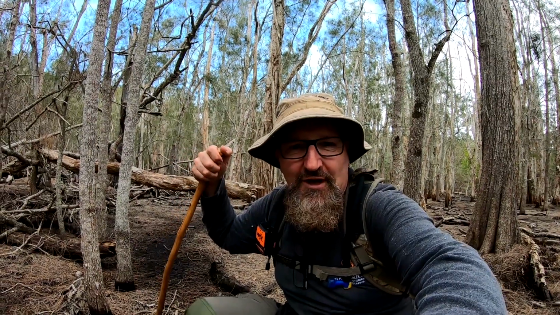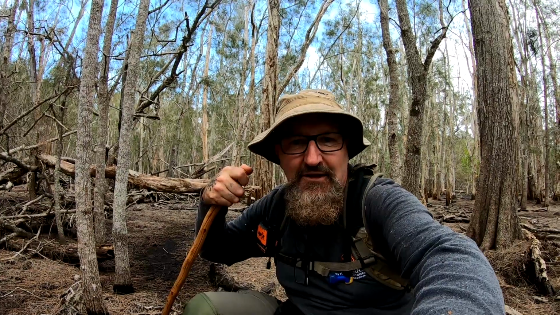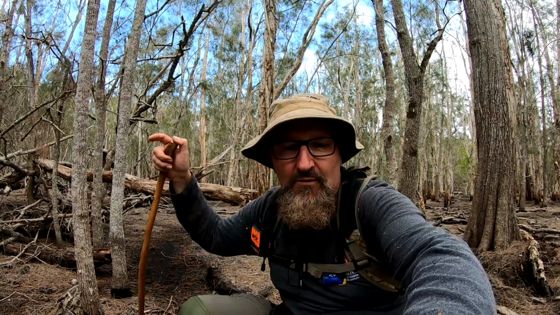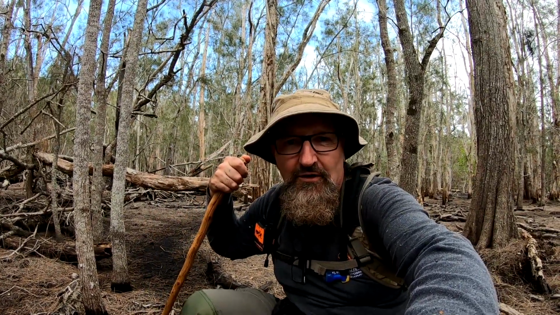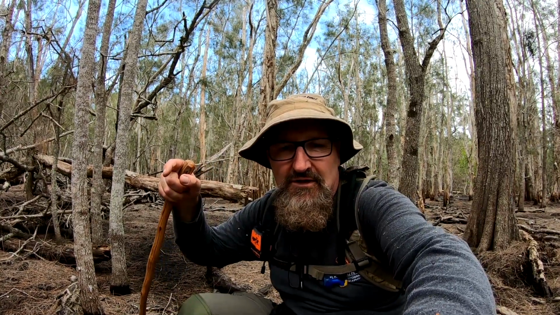Can't believe I just stuffed up a cool shot there. I was setting the GoPro up for a walk-by shot, and I was just seeing something out the corner of my eye, and I saw this little black pig feeding towards me, about 20 meters away.